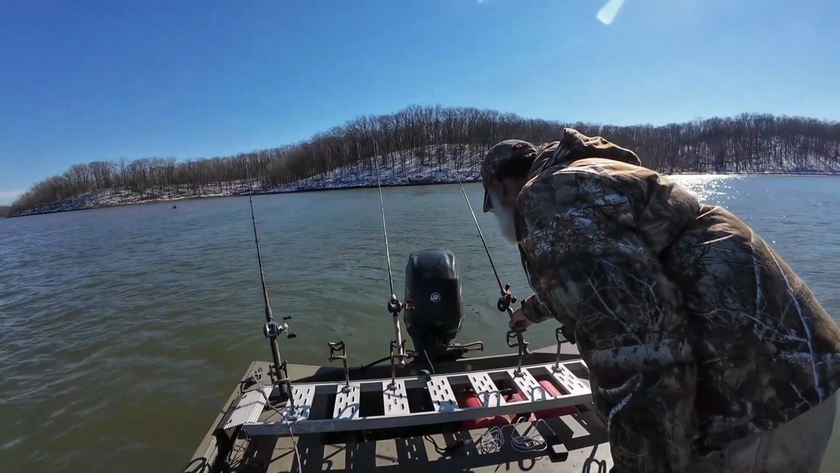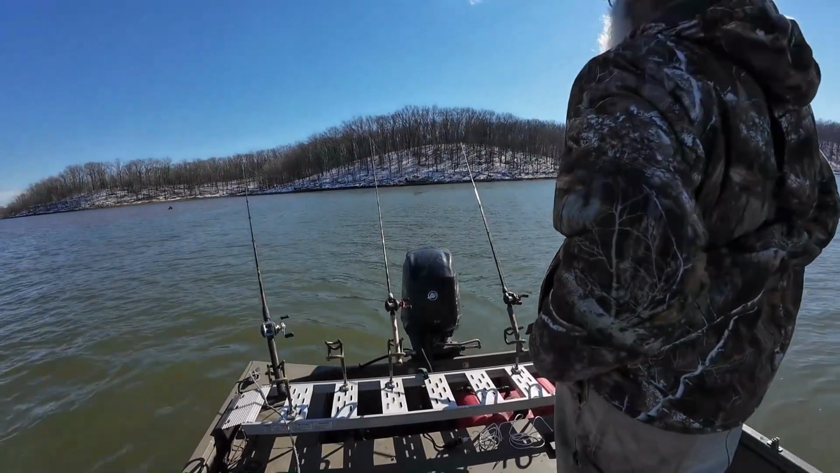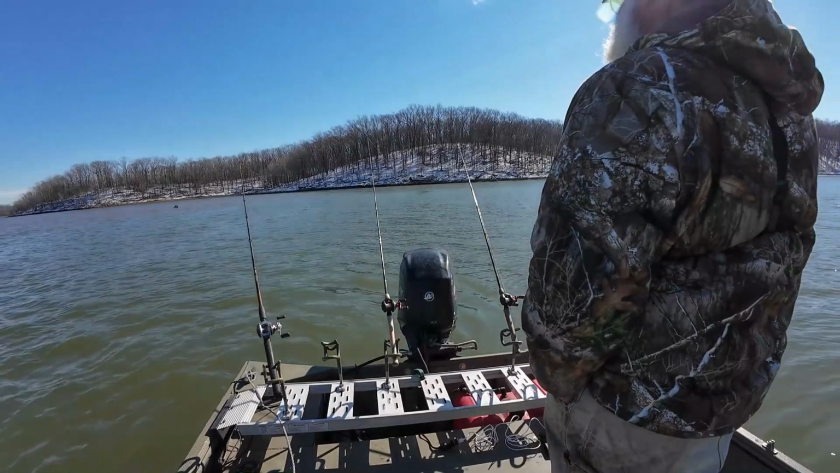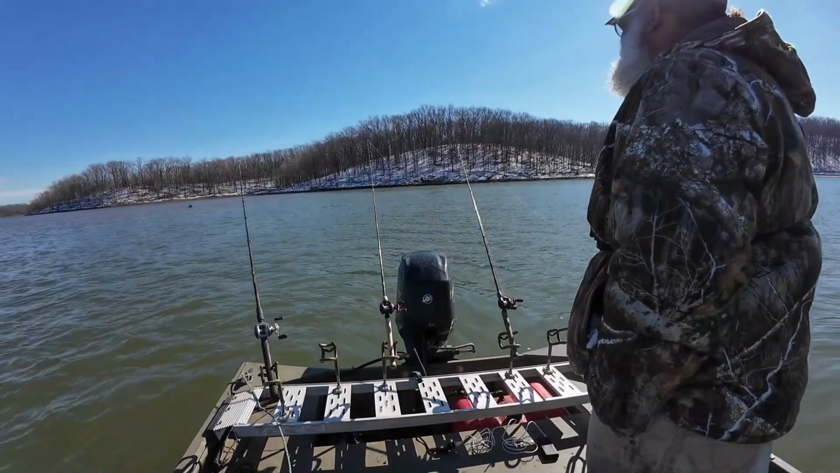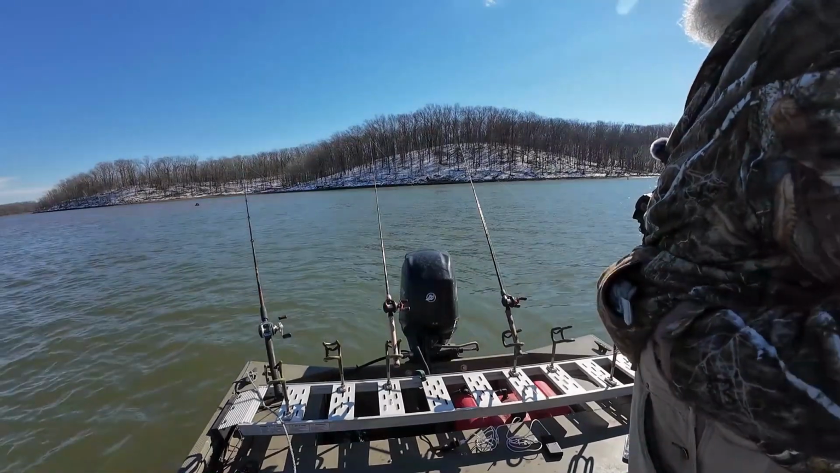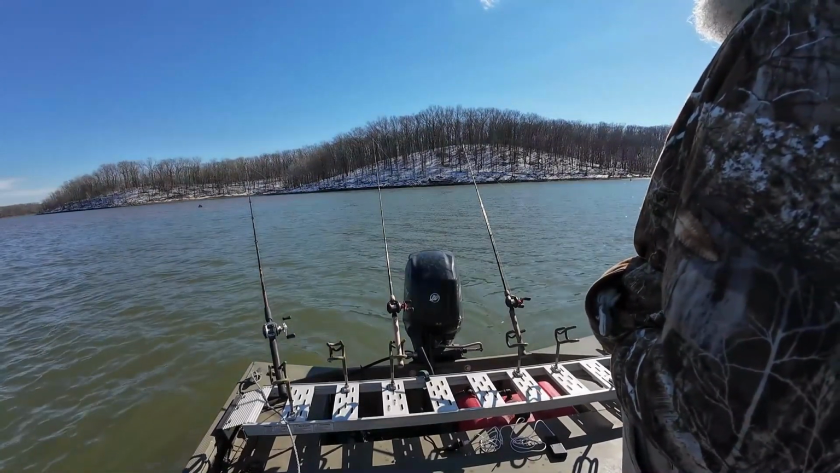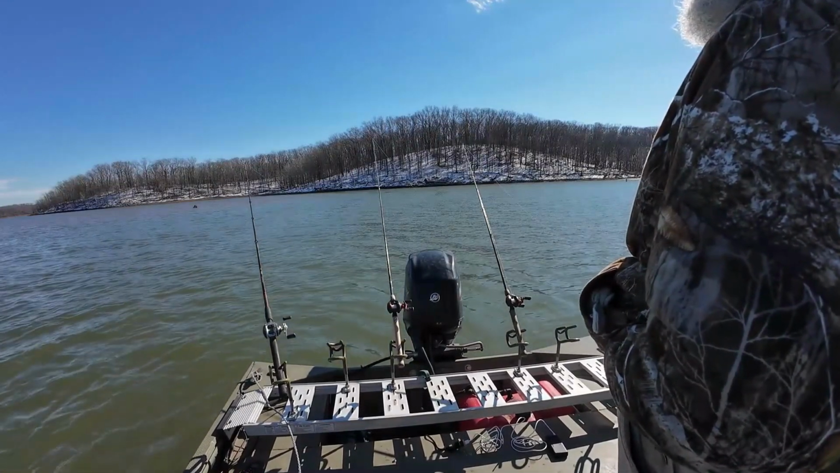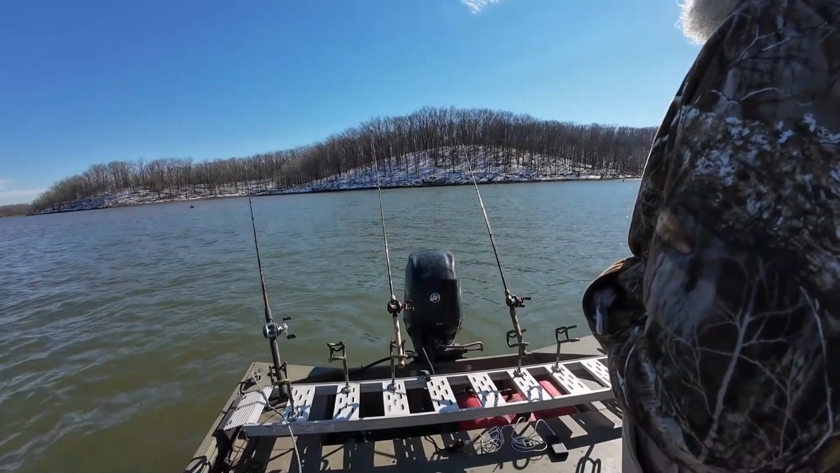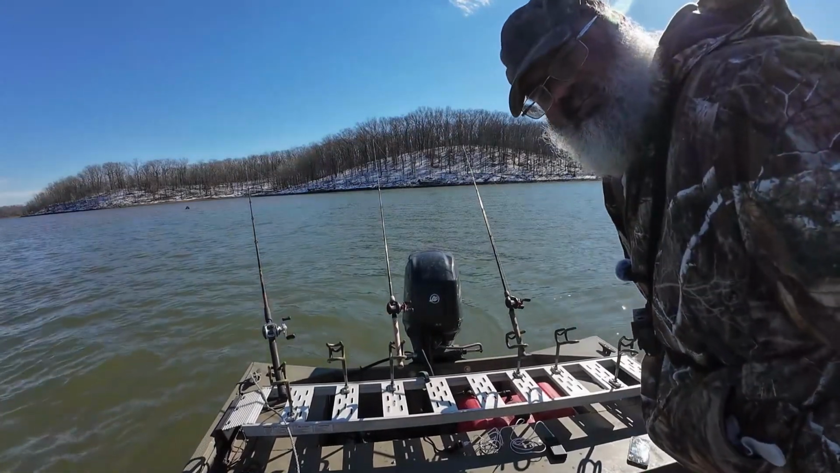You know, sometimes in lake scenarios you want 4 or 5 poles setting out, but if you're on fish, you cannot handle 5, 6 poles with one person. Now, if you got 2 people in this boat, one person can be doing one thing and another person doing another, then as long as I'm steadily catching fish, I'm a happy man.